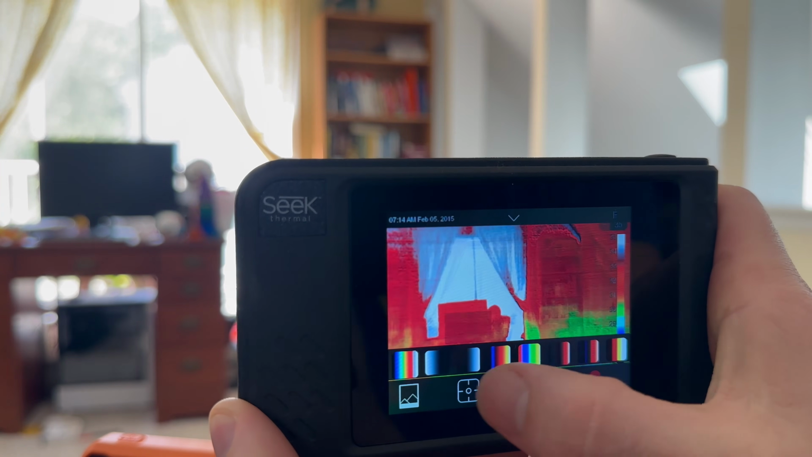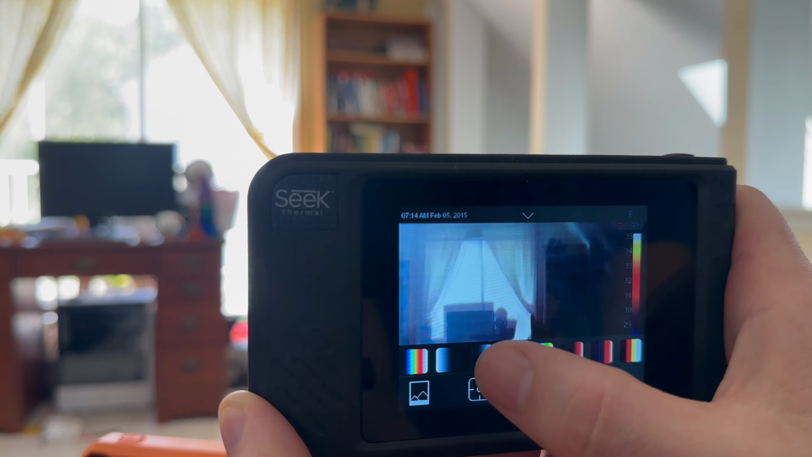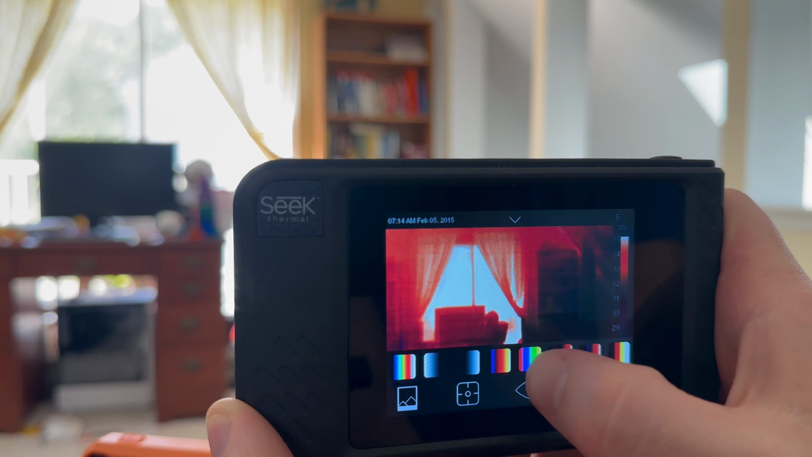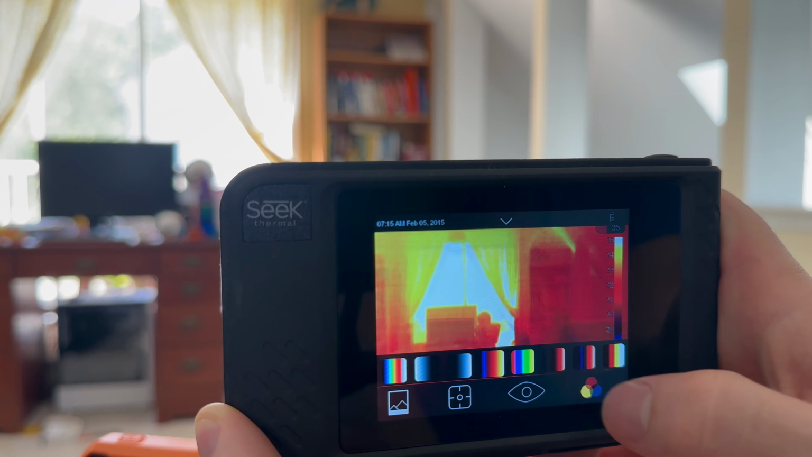I tried a bunch of color presets, and it all ends up being that same sort of grainy image, like there's something wrong with the sensor. So compared to the HIC Micro, which has fewer pixels, it looks worse. It's an objectively worse looking image. And while it's not as bad as the FLIR's, because again, the FLIR has the lowest resolution out of all of these that we're testing, there is also the problem that you cannot manipulate these images afterwards.